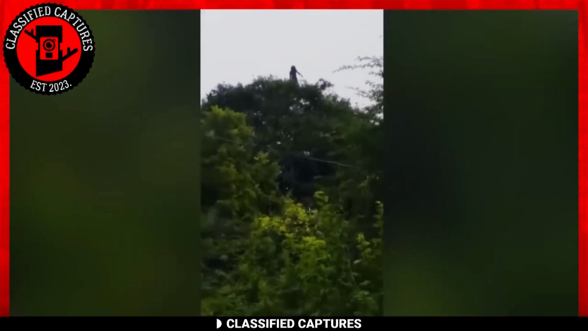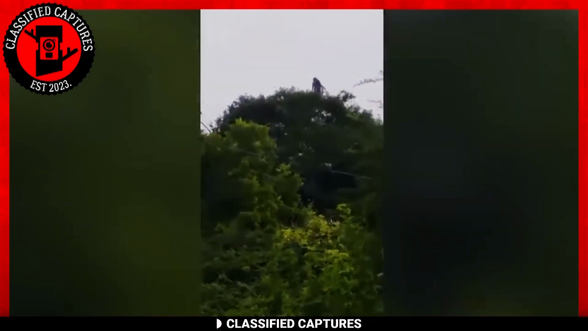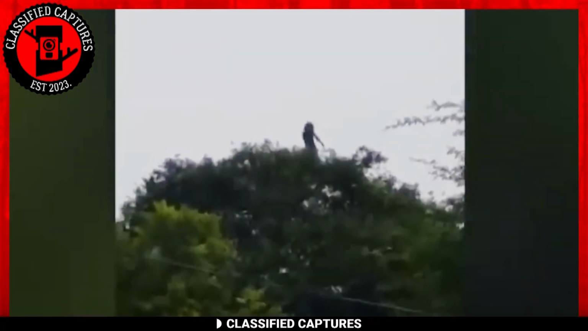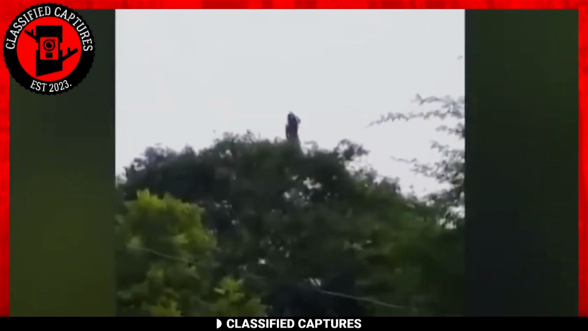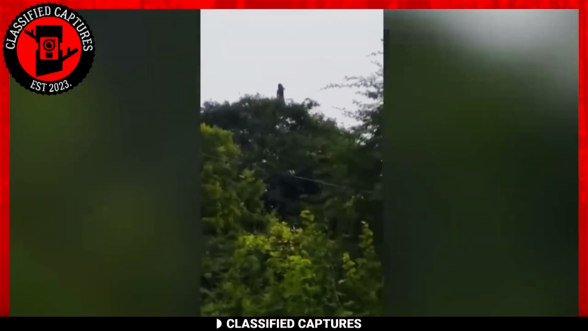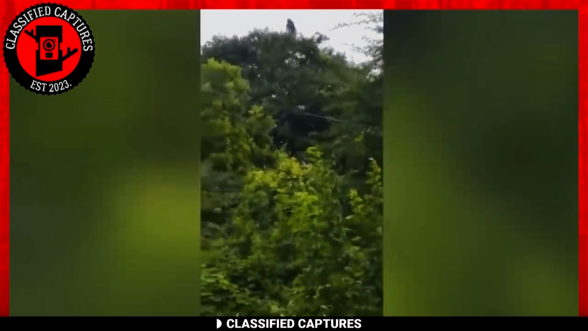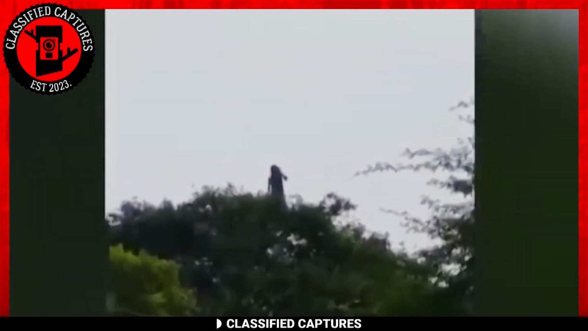In this video clip, an unknown person captures a figure atop the tallest tree in a grove of lush green trees. This figure is black in appearance, and the outline of the figure is clearly female. By the looks, she's also a grown woman. She appears to be completely fearless, perched atop the tallest tree in the area. But why? And how did she even get there?